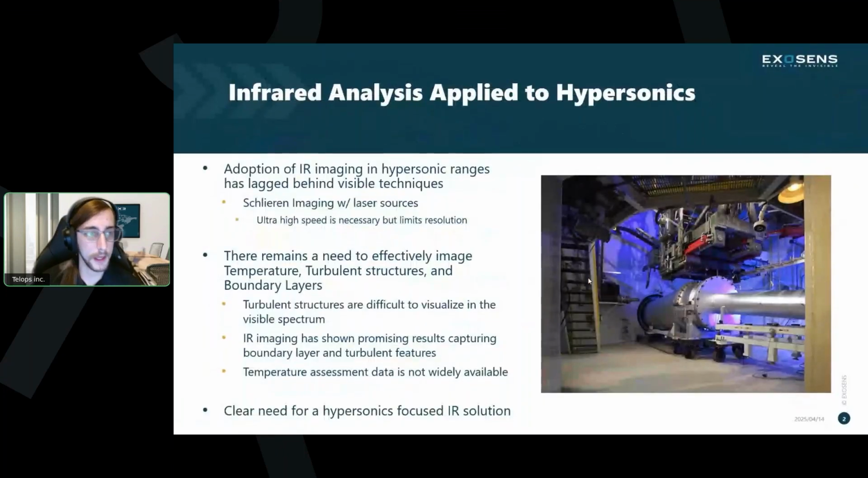So a little bit of background, right? Infrared imaging applied to hypersonics. Optical imaging has long been used in ballistic ranges, especially hypersonic ranges, due to its non-contact nature and its ability to assess the projectiles in flight before they often terminate and are otherwise irretrievable.